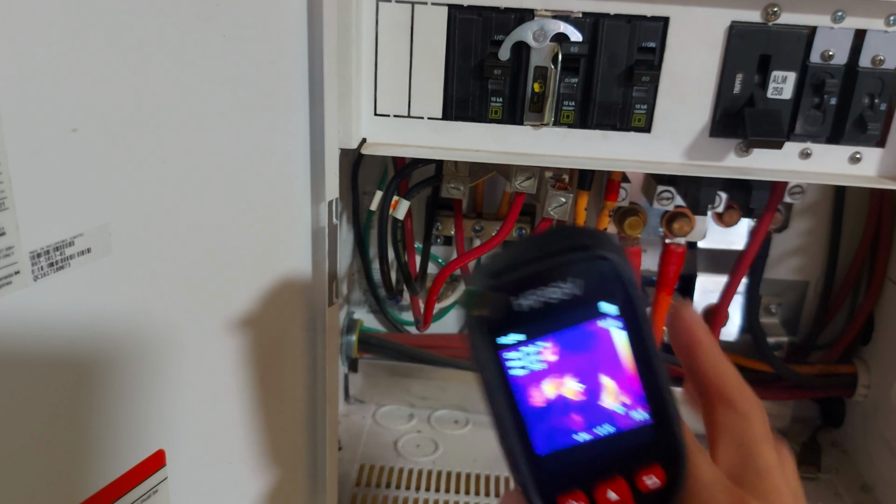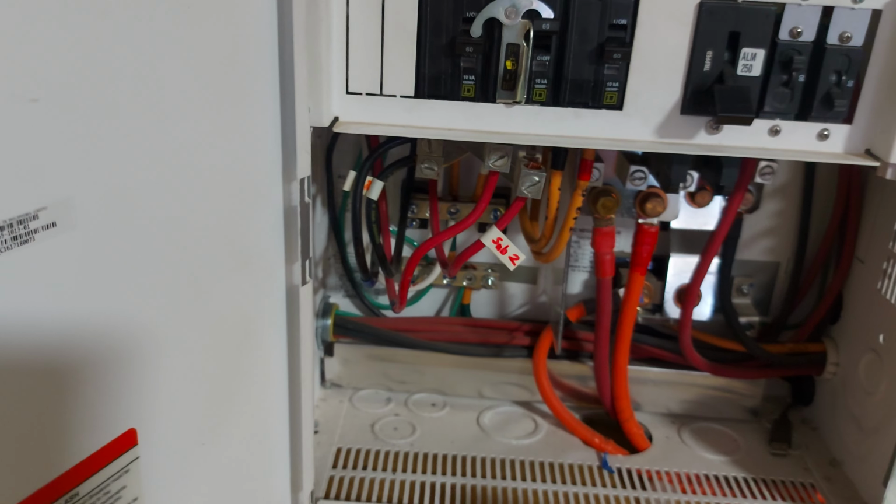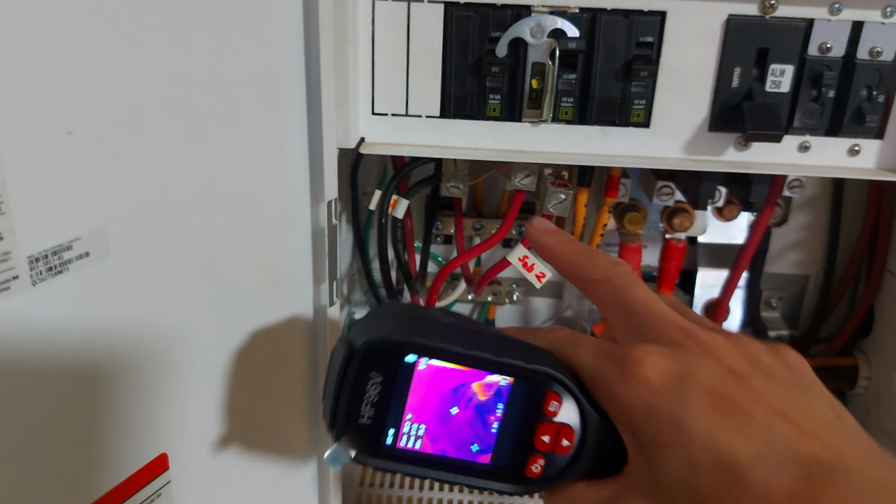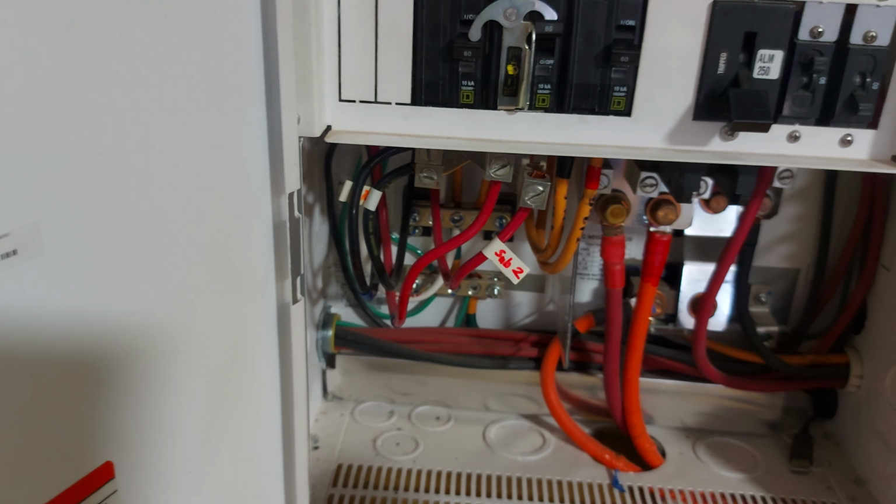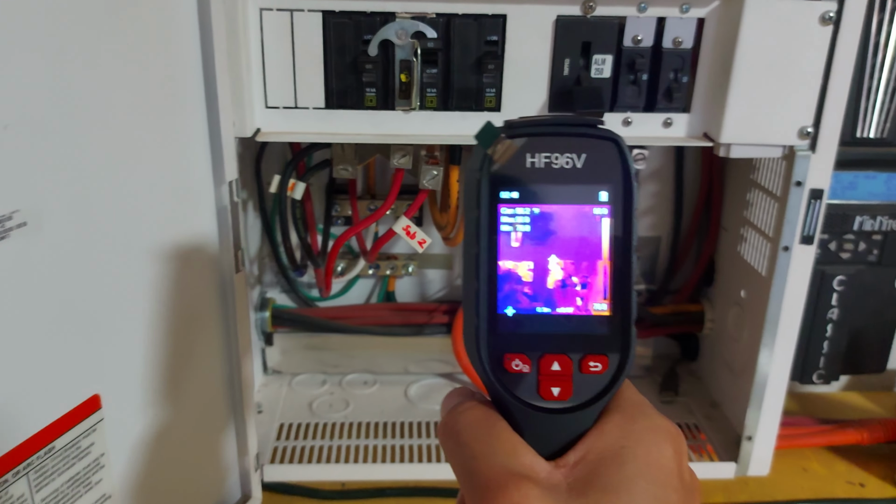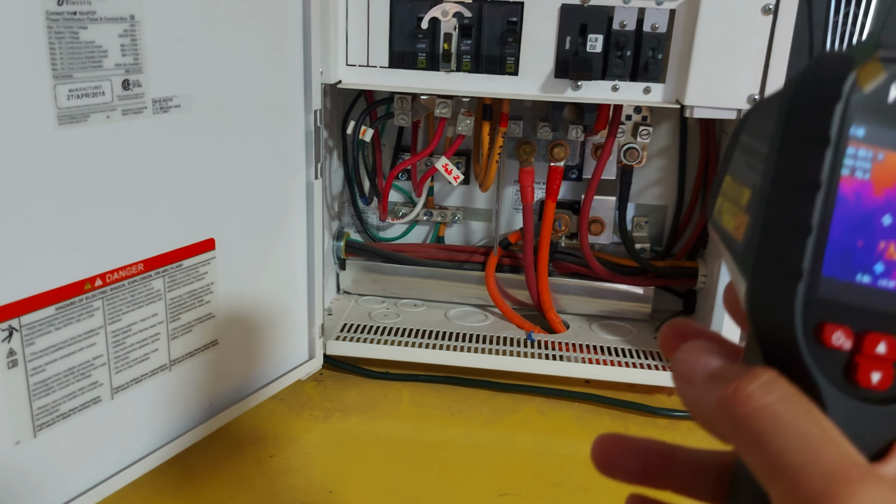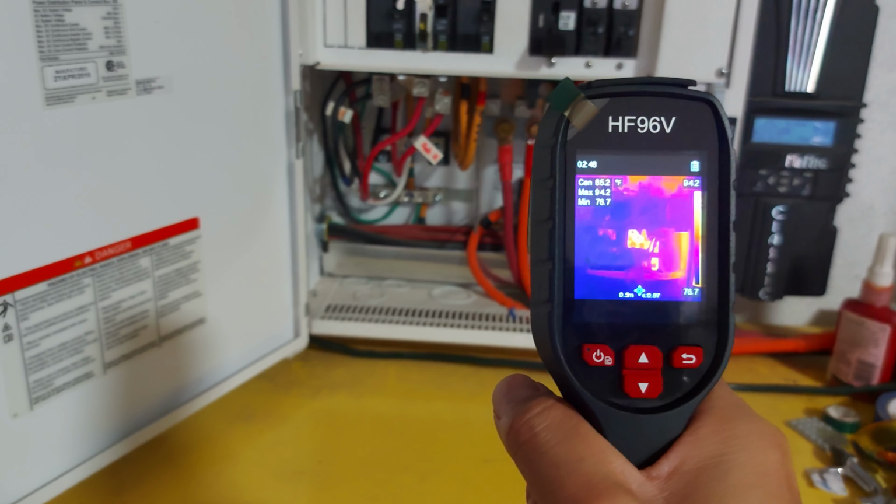So now I'm just a little worried that things kind of go out of whack after a while. Either one of the terminals got loose or whatever. But I think in my case, it was just a bad circuit breaker there. So this will show you which is a hot spot. Obviously, I have the system off right now because the fan was just making all kinds of noise.